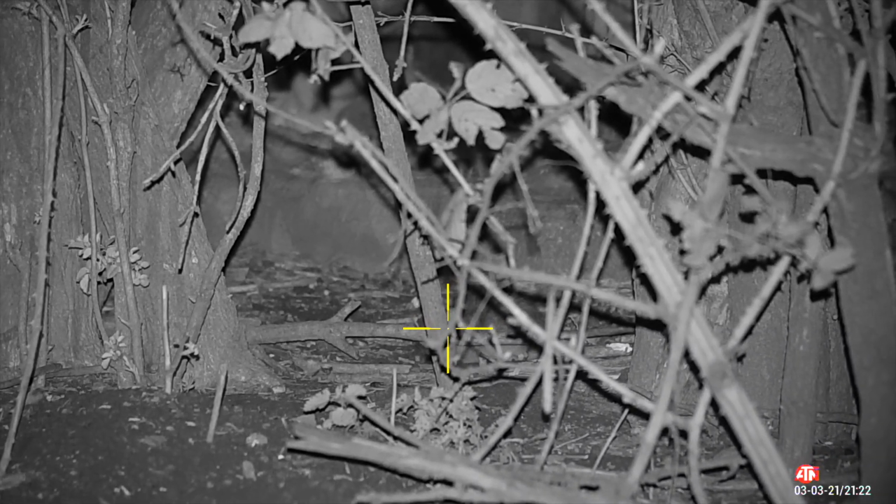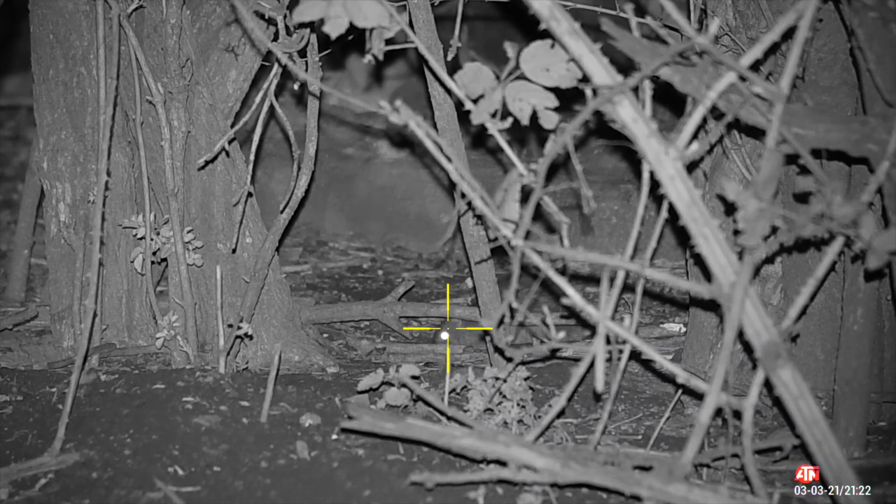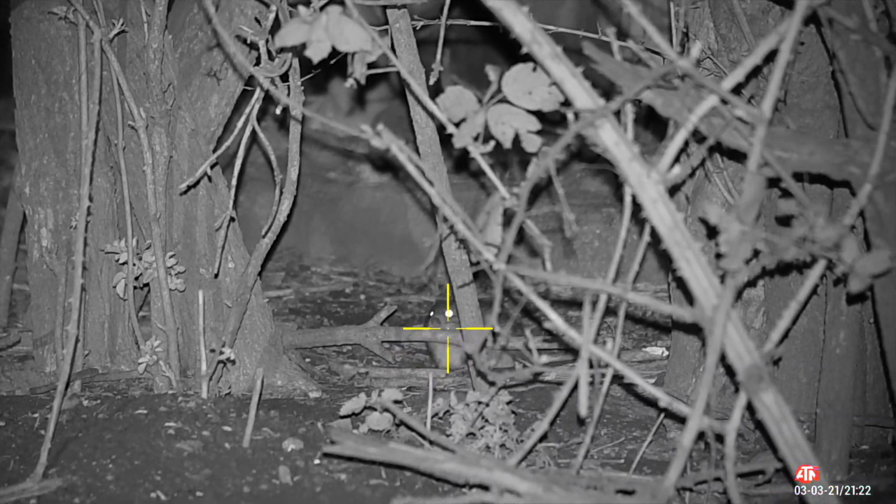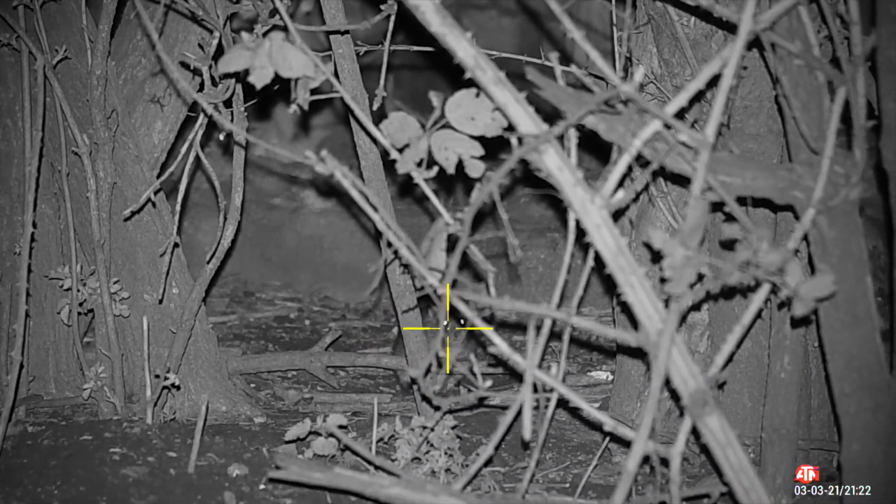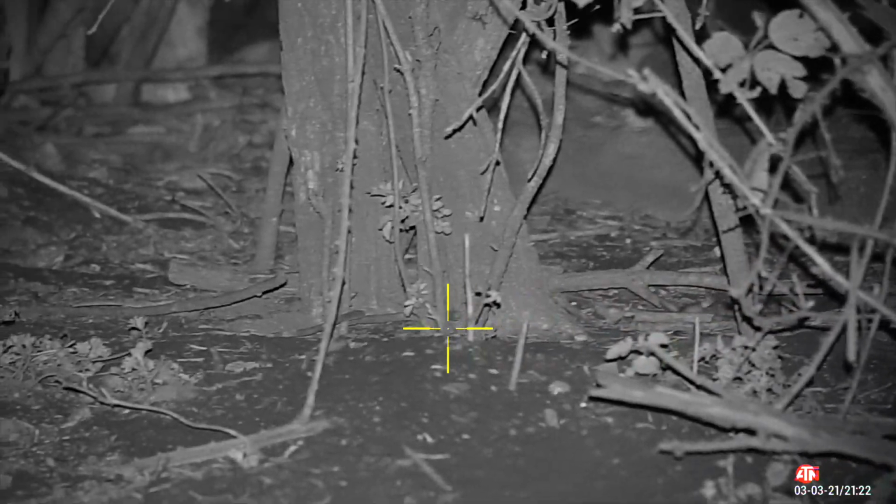Riding a crest of confidence after the first few shots, here's another good example of just having a little bit of patience, waiting for the rat to present itself so you can get a clear shot to the vitals, straight between the eyes. That's all you need. Oh, that was a beauty of a shot.